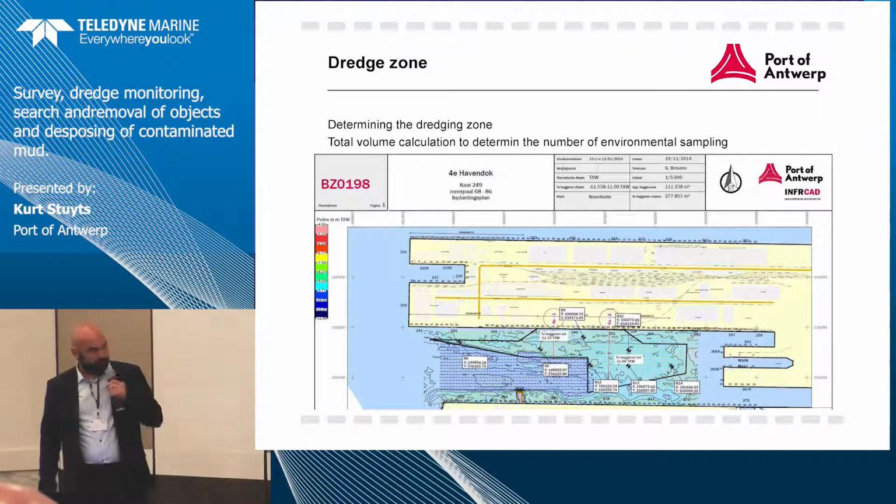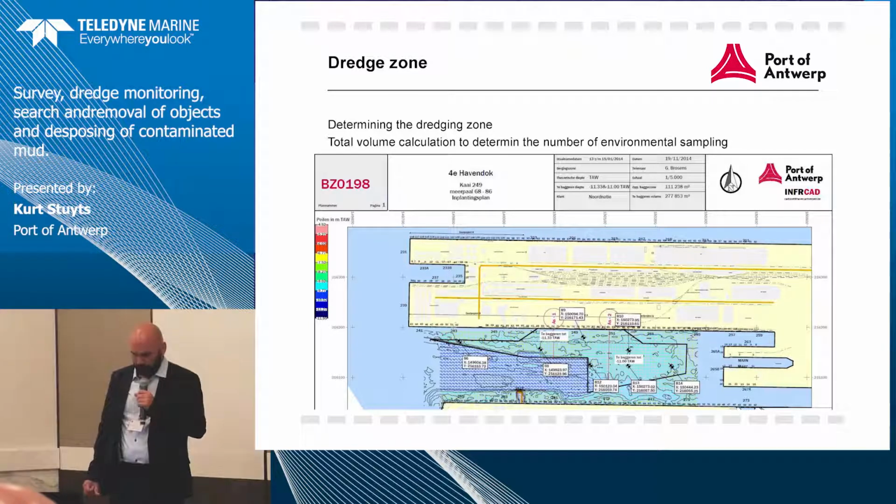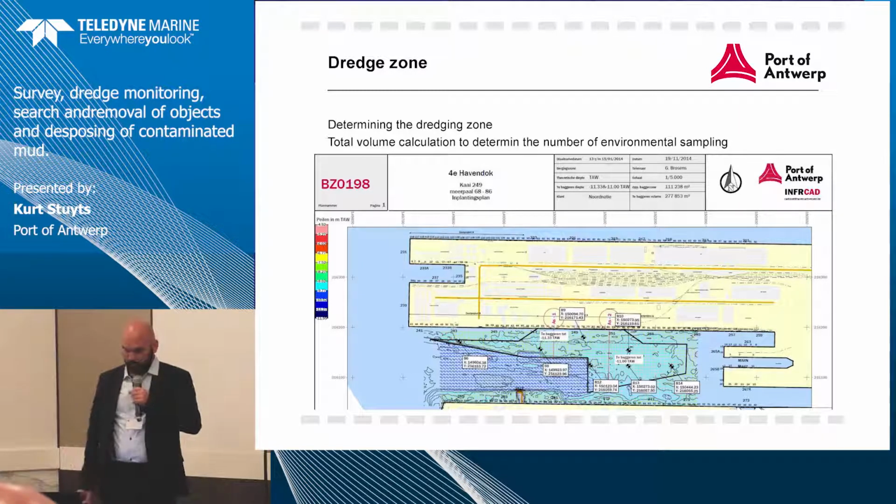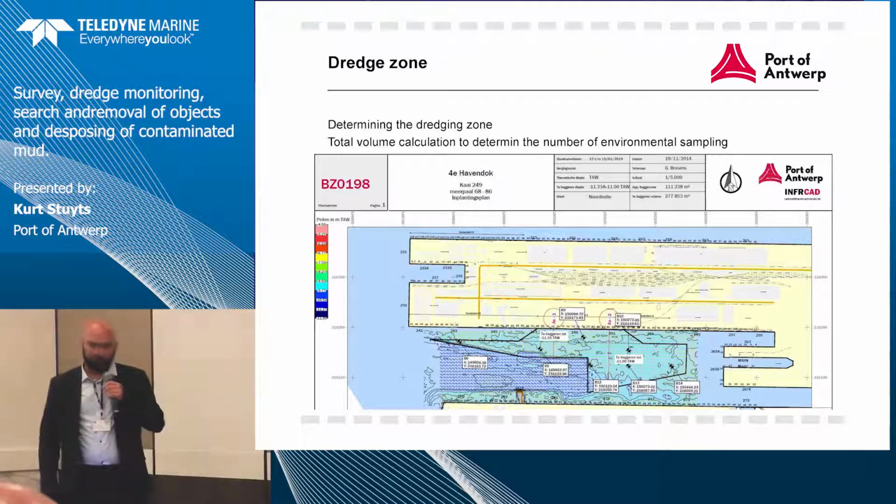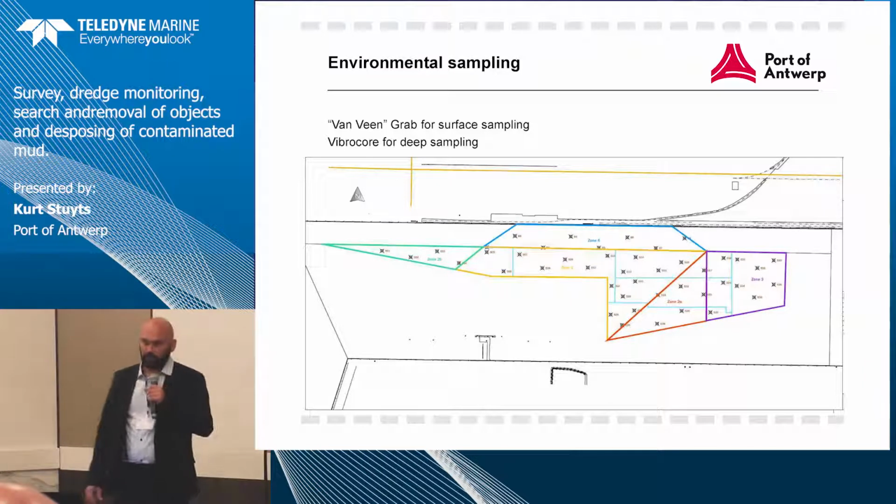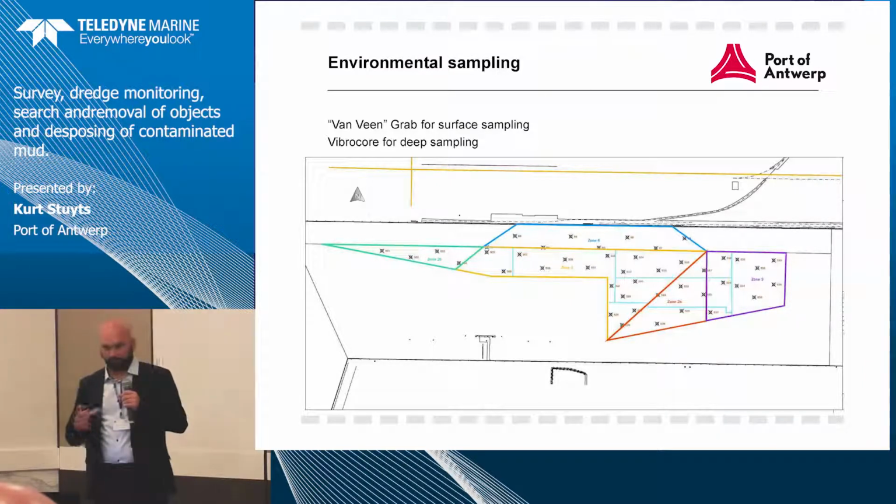So in the first stage of the project, we need to determine the zone that we want to dredge. We made the volume calculations that I said earlier to determine where we can take the environmental samples. Normally we take environmental samples with a Van Veen grab, and when it's getting to be deepened, we use vibrocores or central drillings.